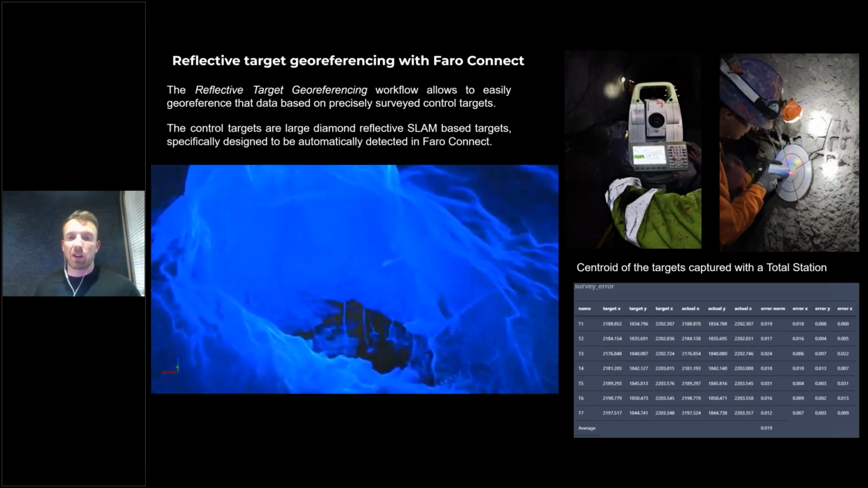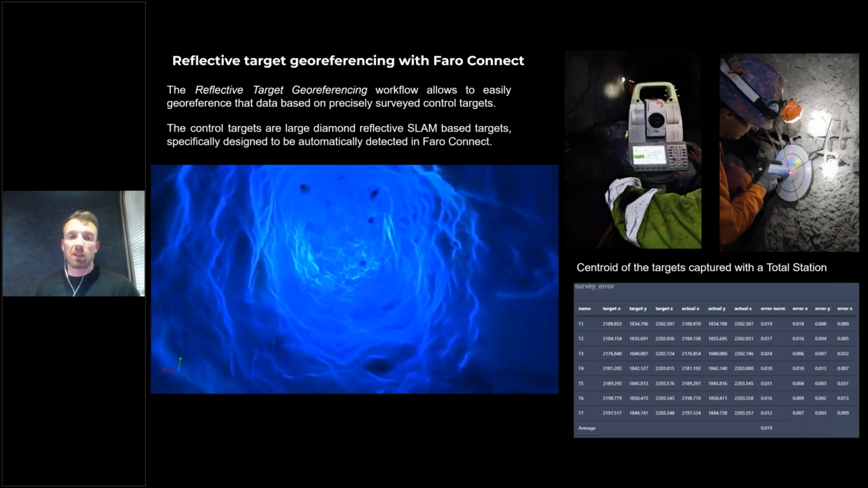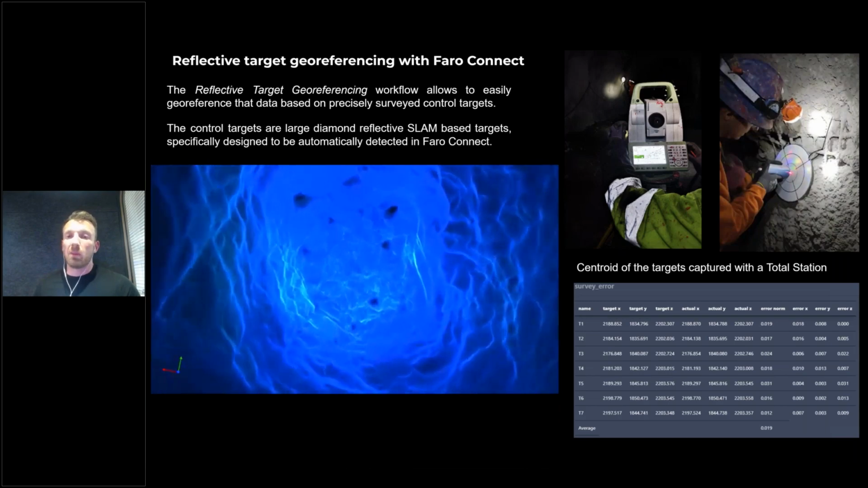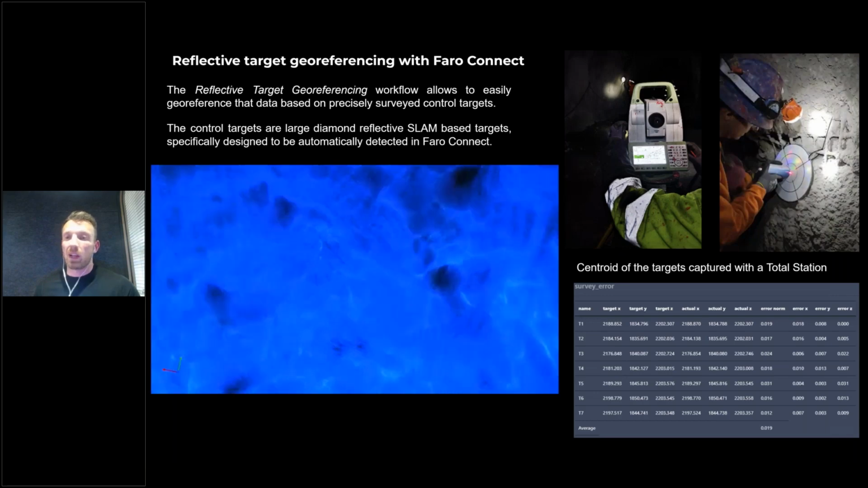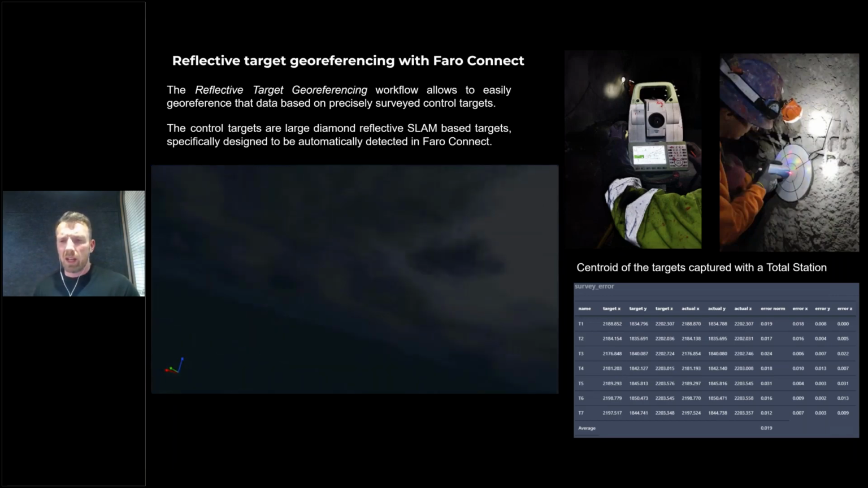So here our customer wanted to fly this riser section. We attached the targets onto the walls before we went into the riser and flew up into it. And then we georeferenced all of those targets using a total station that was already georeferenced. So in this case, we had 7 targets in total.